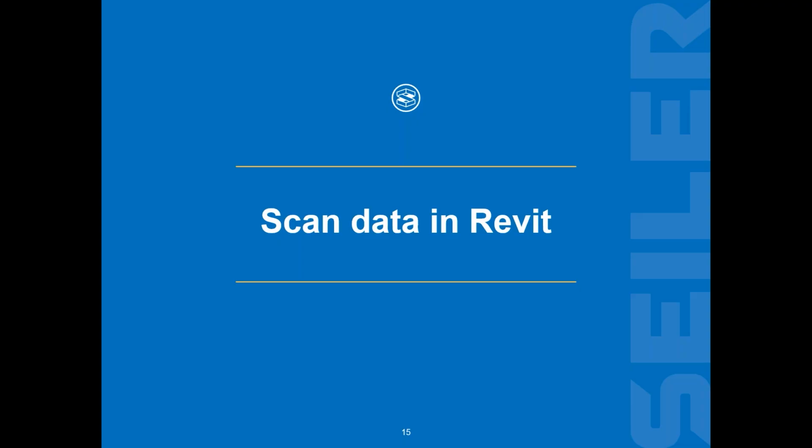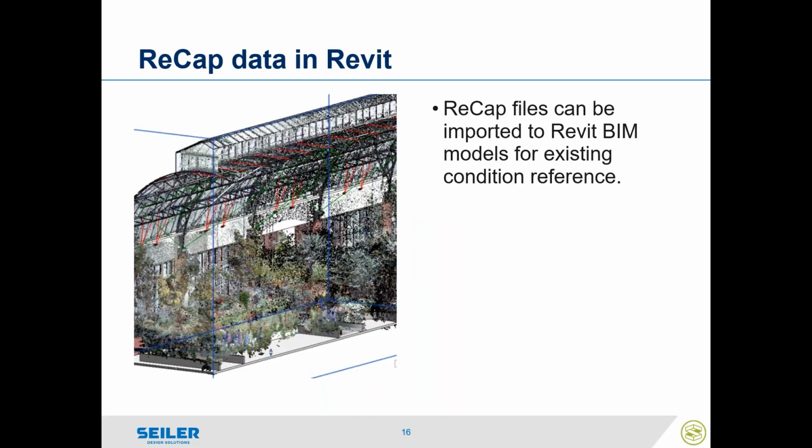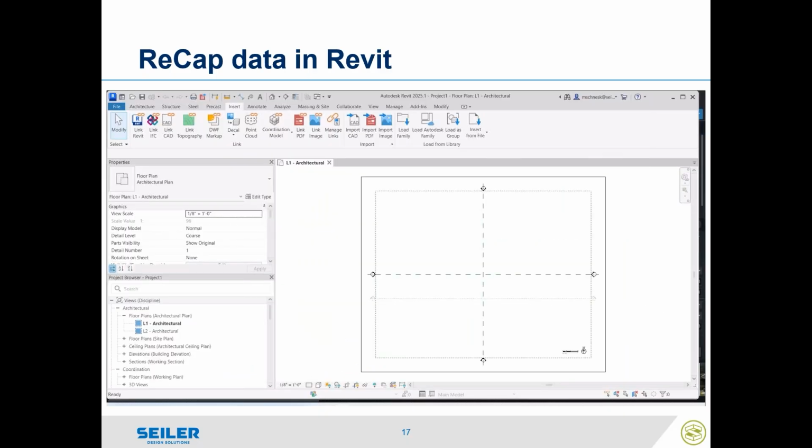Last thing I'm going to show you here is ScanRevit. I only have a minute or so left here, and I'm not a Revit guy. Revit is used for creating 3D models, BIM models for existing or proposed conditions. I can align the point cloud into Revit, similar to what I can do in Civil 3D. I can create model objects as needed from that point cloud, or use it as the basis to make new data to tie into an existing building.